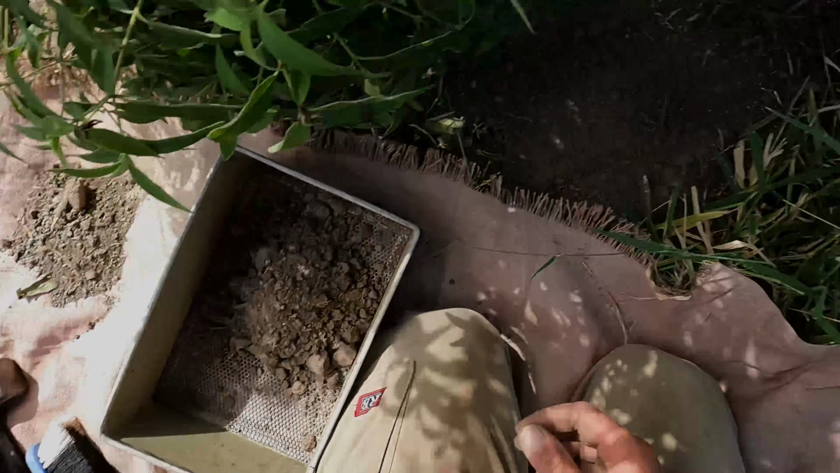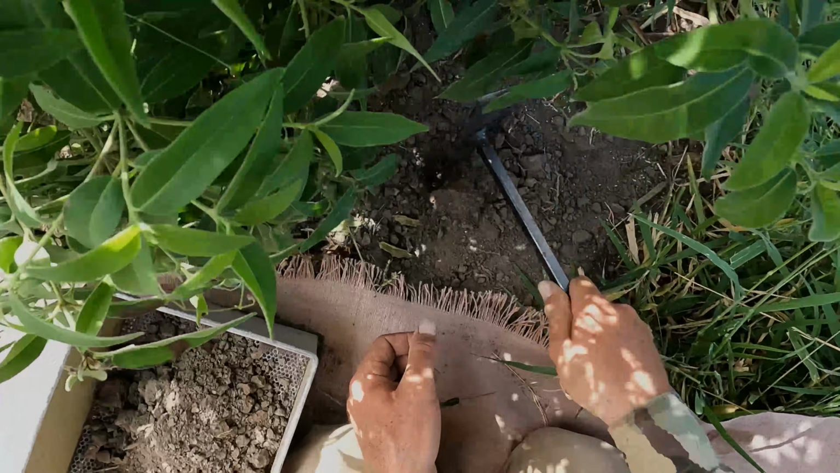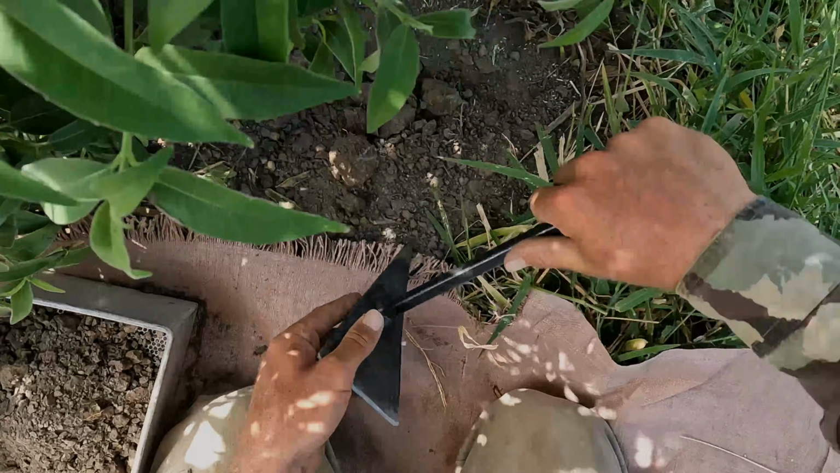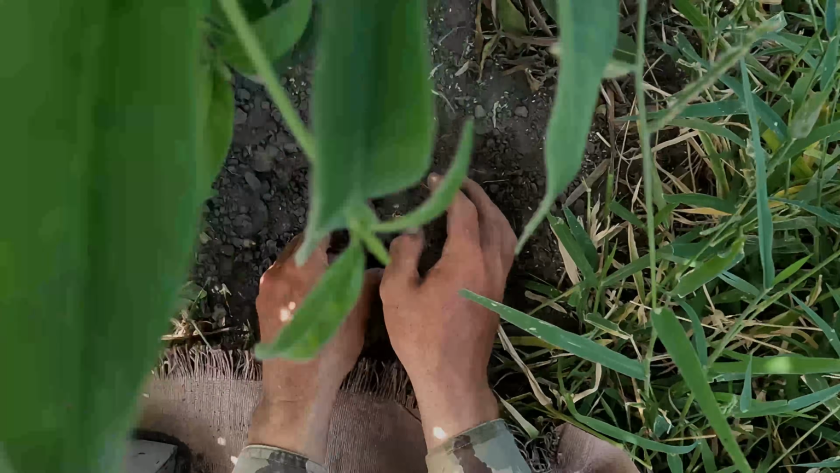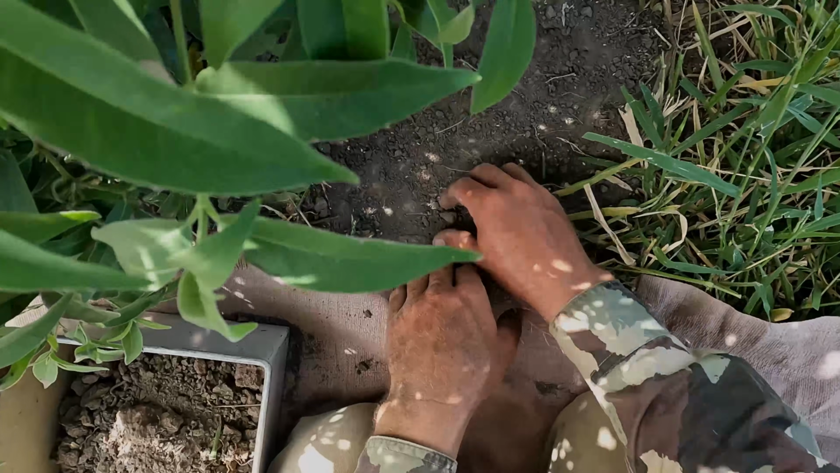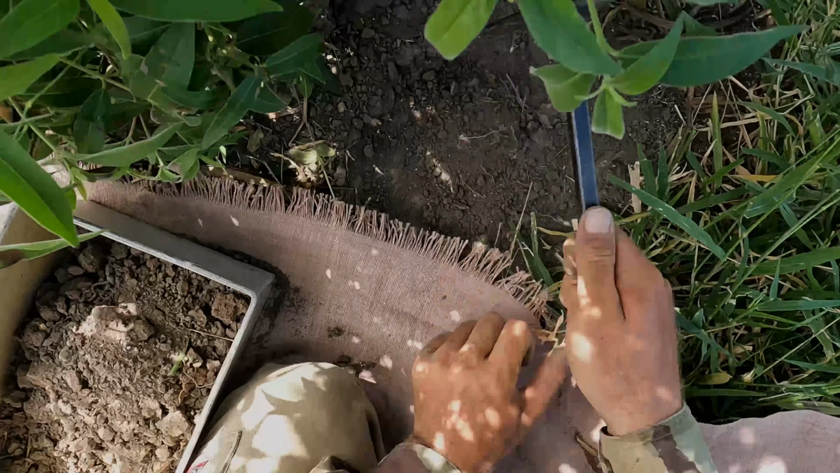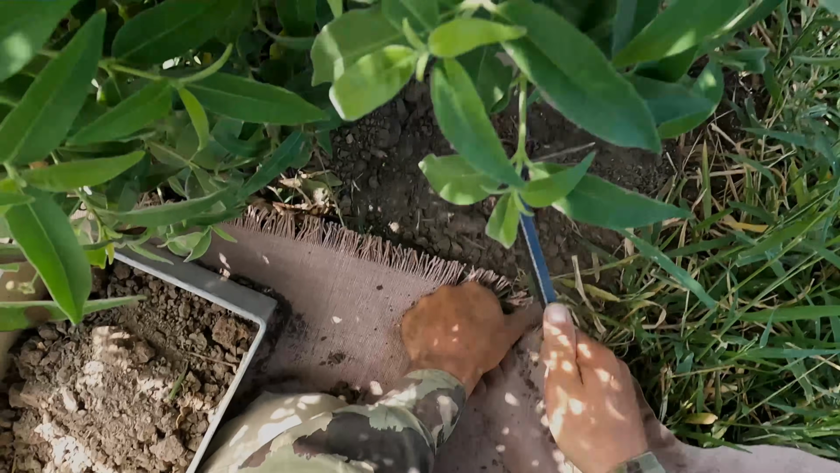But anyway, I'll just keep digging here with this. It's not quite so hard here, but it's not on top anyway. Might be a bit cloddy underneath. But the good thing about putting a cable in here, it's on the tree. I don't have to dig the hole too deep to hide the stakes and everything under the trap. Bit less digging to do.